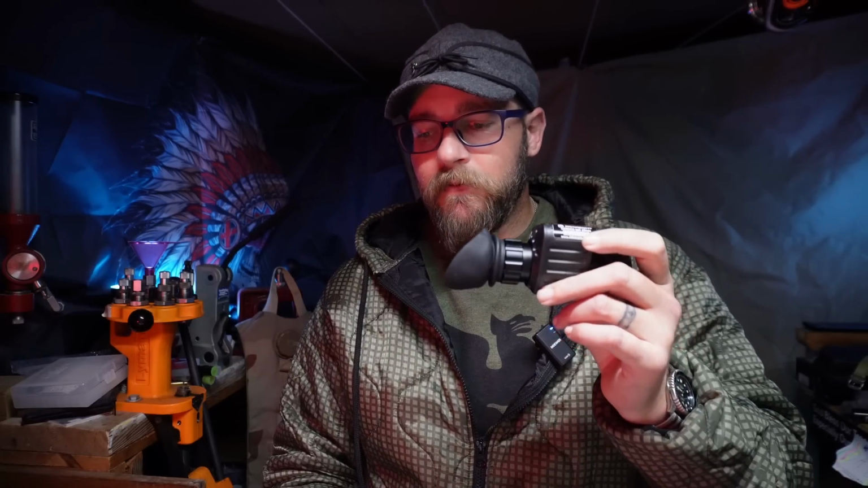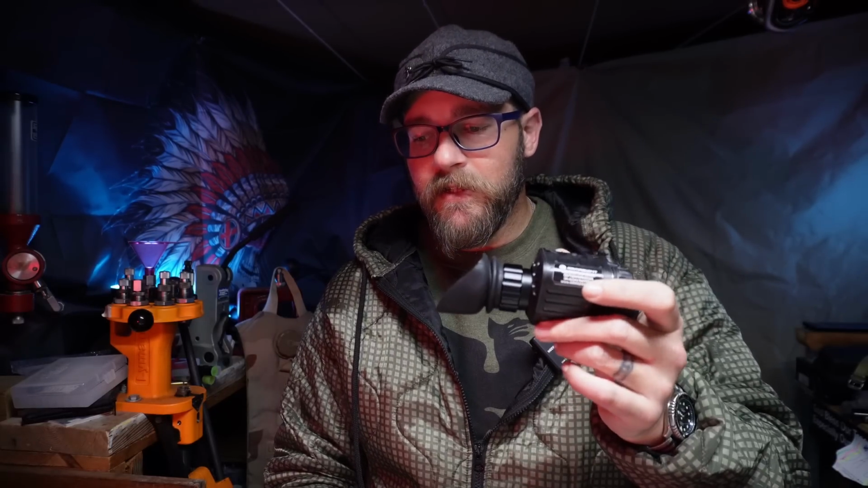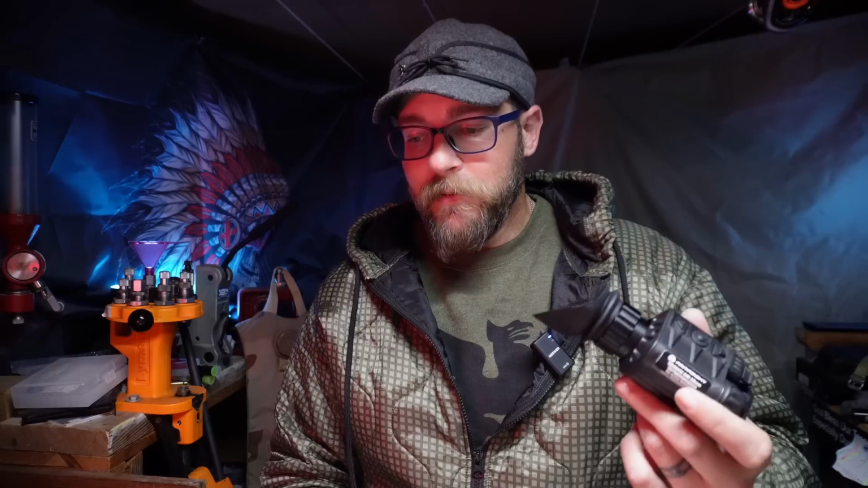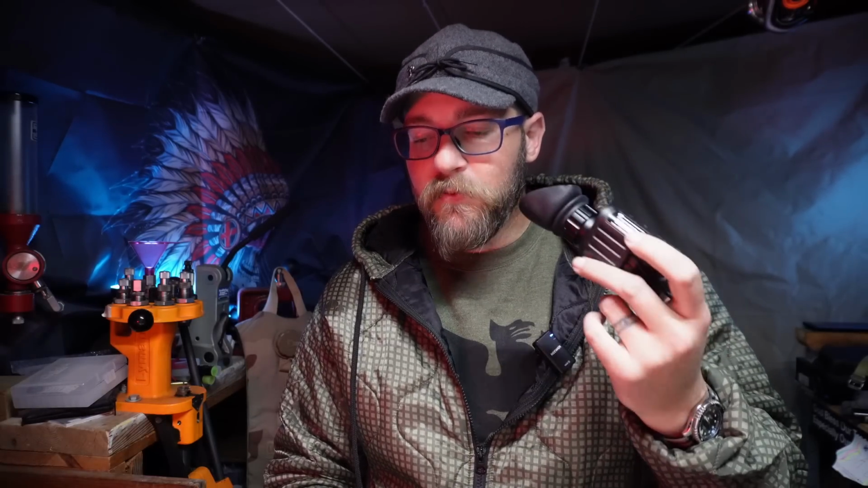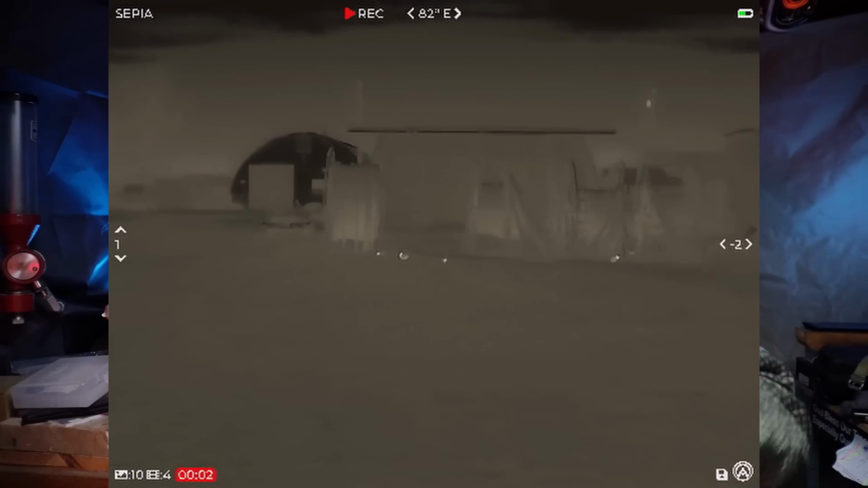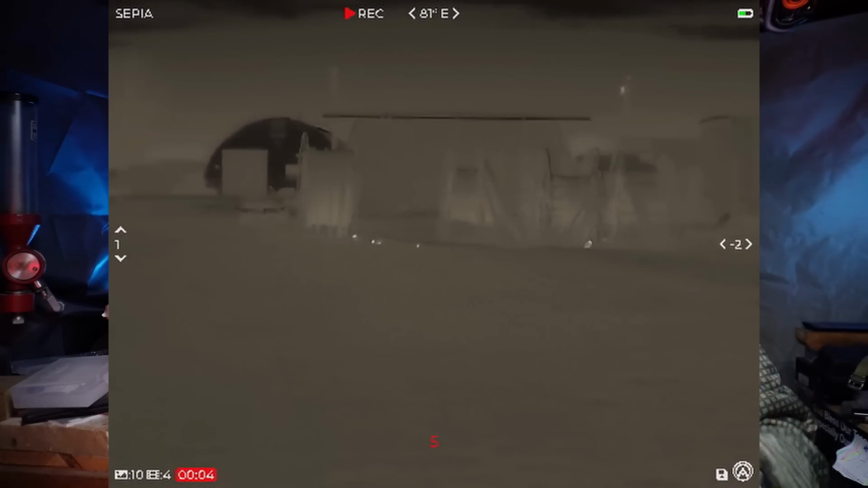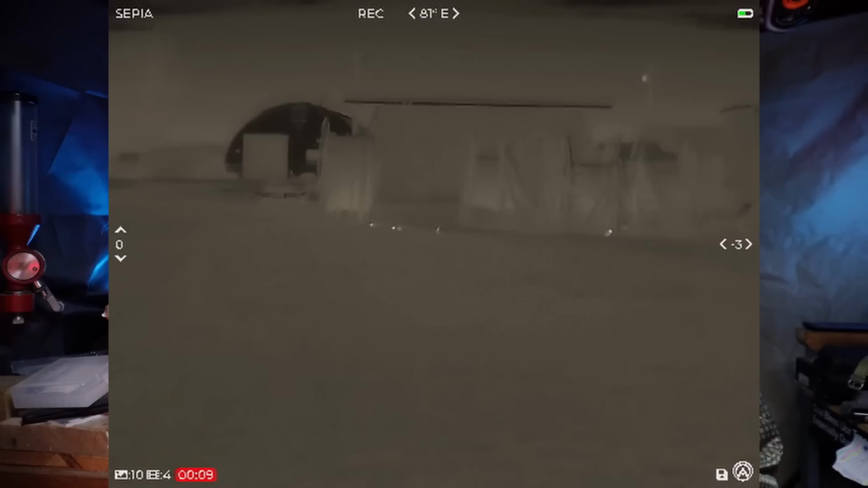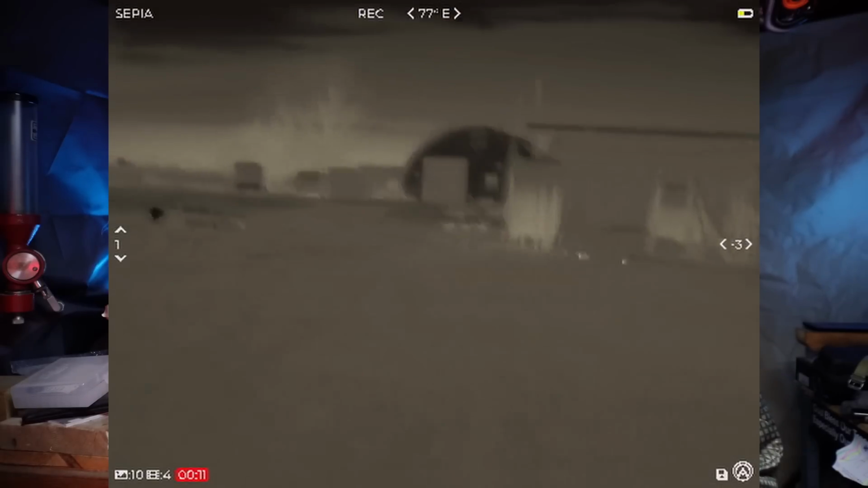If I just press it, I start and stop video recording. Really cool. If I hold it down, I take a still image. That's really cool. The imagery that you're seeing is captured by this device that should be going through right about now. That imagery was captured on this device, as I cycled through all the different settings that this thing had. Really cool, very simple, easy to use system itself.